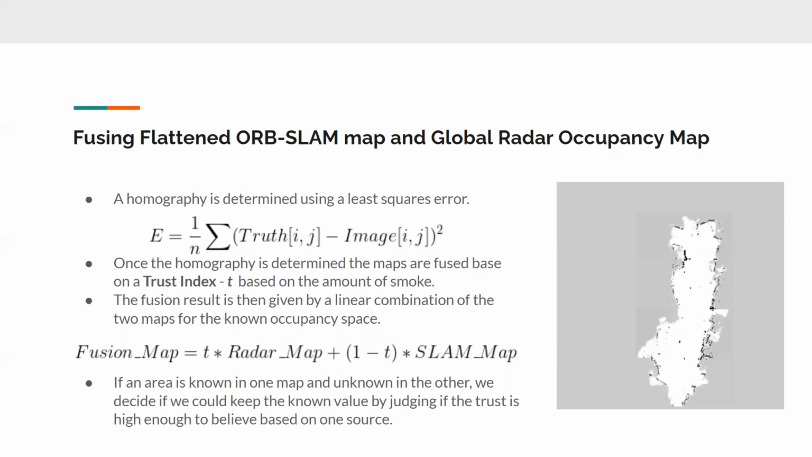use a trust index, which is computed based on the amount of smoke. Given this trust, we can have a linear combination of the radar map and the SLAM map. This will give us the new fusion map. If an area is known in one map and unknown in the other map, we will look at the trust index to decide if we would like to keep this known information based on our belief in this known map. Next slide.